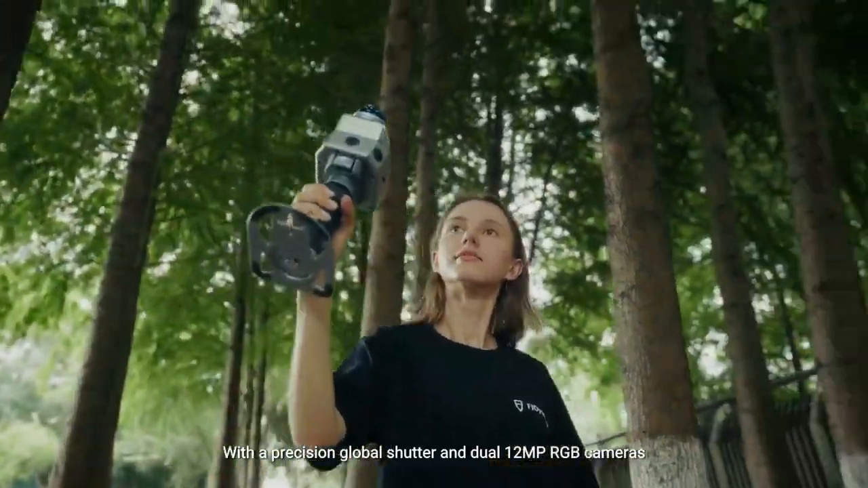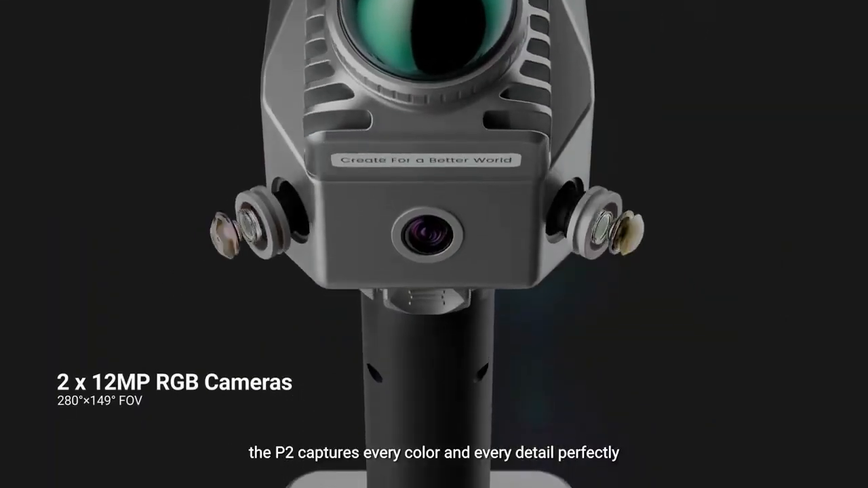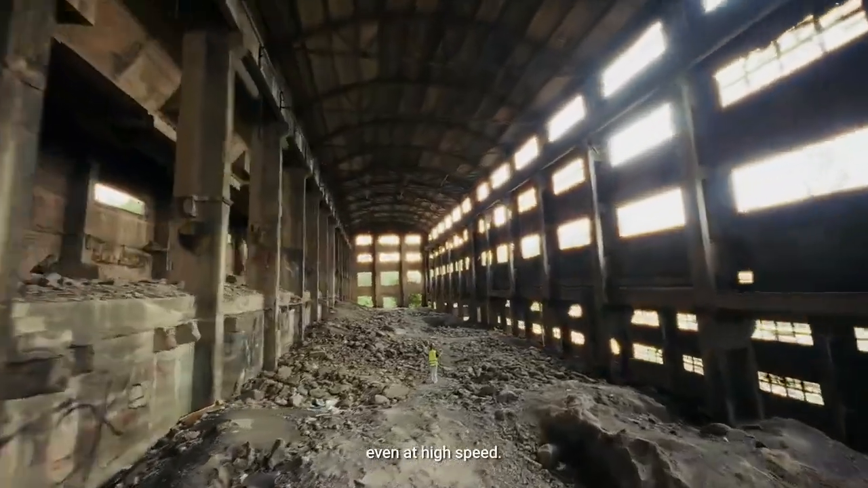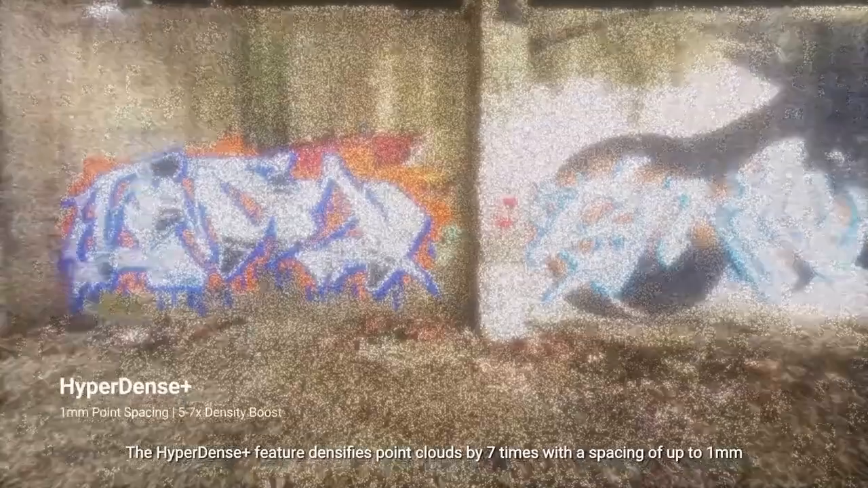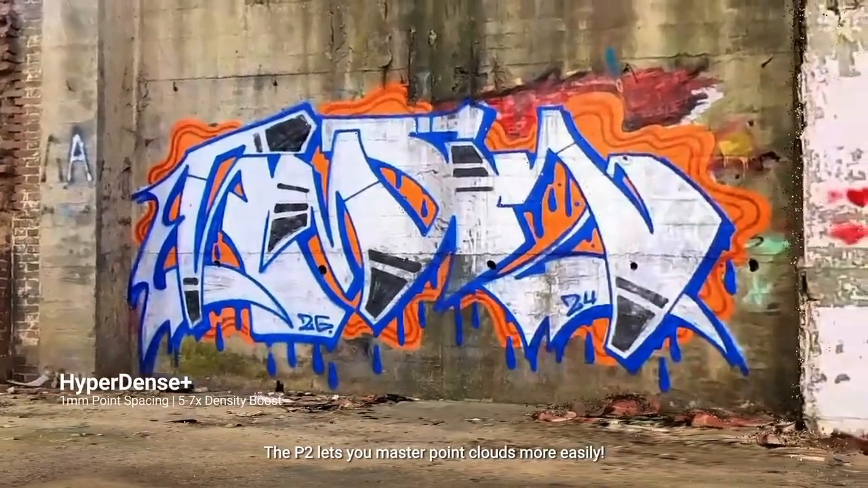With a precision global shutter and dual 12-megapixel RGB cameras, the P2 captures every color and every detail perfectly, even at high speed. The Hyperdense Plus feature densifies point clouds by 7 times with a spacing of up to 1 millimeter, showing micro details in true visual mode. The P2 lets you master point clouds more easily.